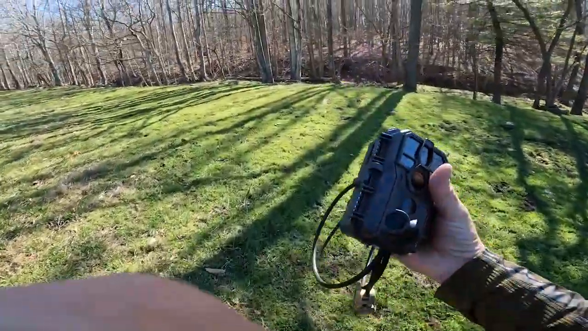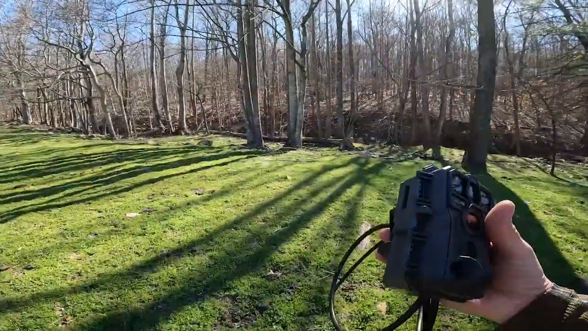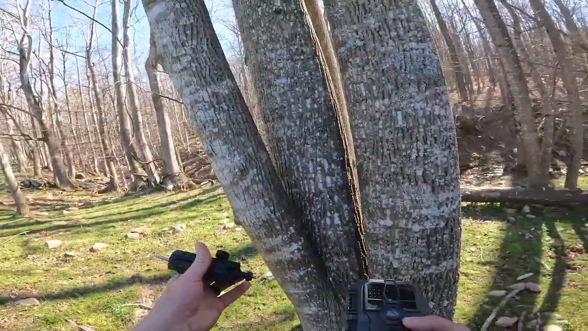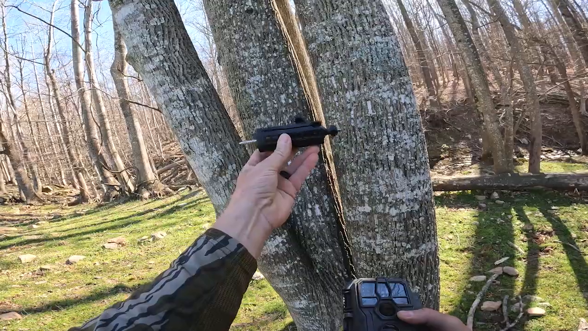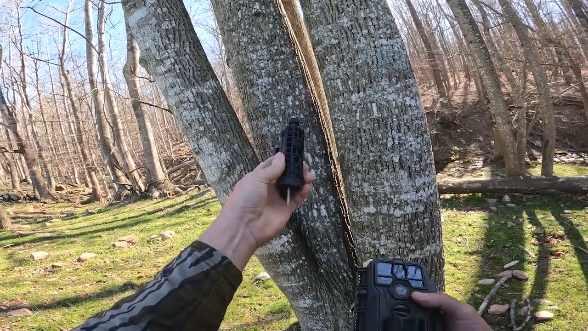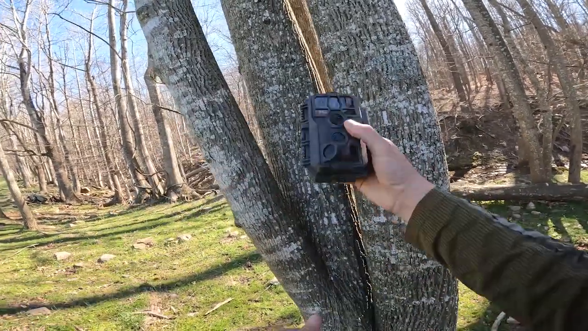All right, show you guys my new quick setup I've been doing. So these are made by Spy Point. They're a little bit expensive, but I've been investing in them, just one or two here and there, and getting them built up a little bit for my cameras. I almost have as many of these as I have these now,